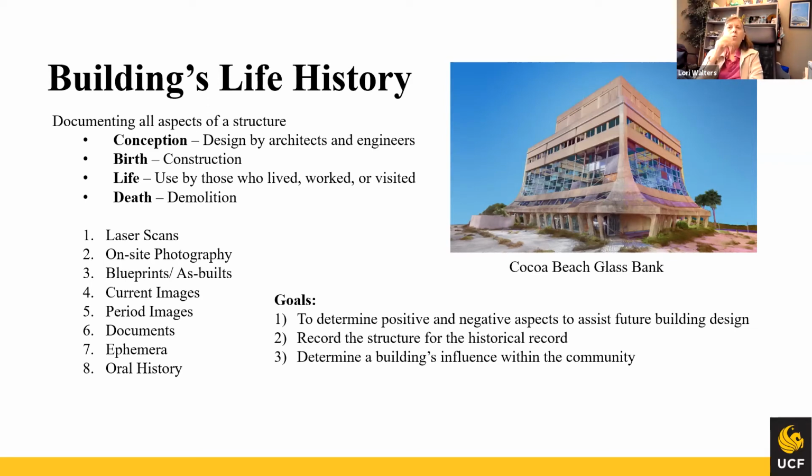And so, we said, what is the life history of this? And so we decided we had acquired laser scans, and we did on-site photography. We got eventually blueprints, and we had images that we took, period images, documents, ephemera. And what we did is we returned it in virtual reality as it looked in 1962 upon its opening. And as we were doing this, we thought of all of the different people that could assist us in recreating this, and also the information that they held about a building.